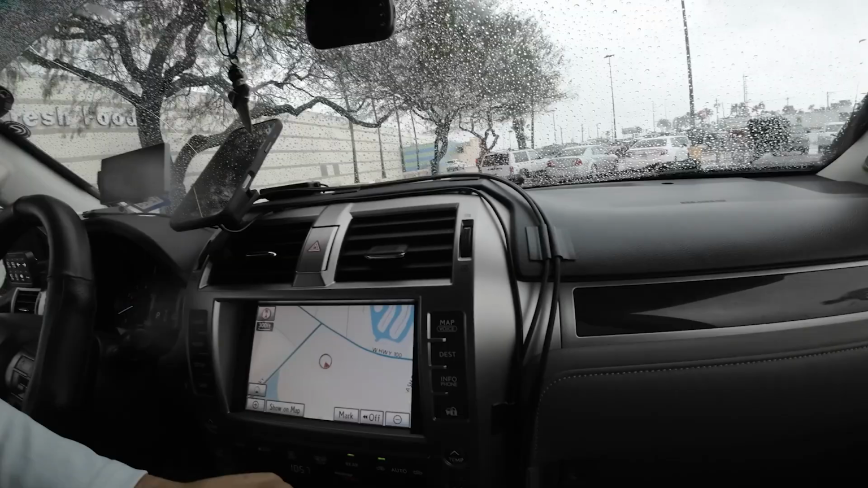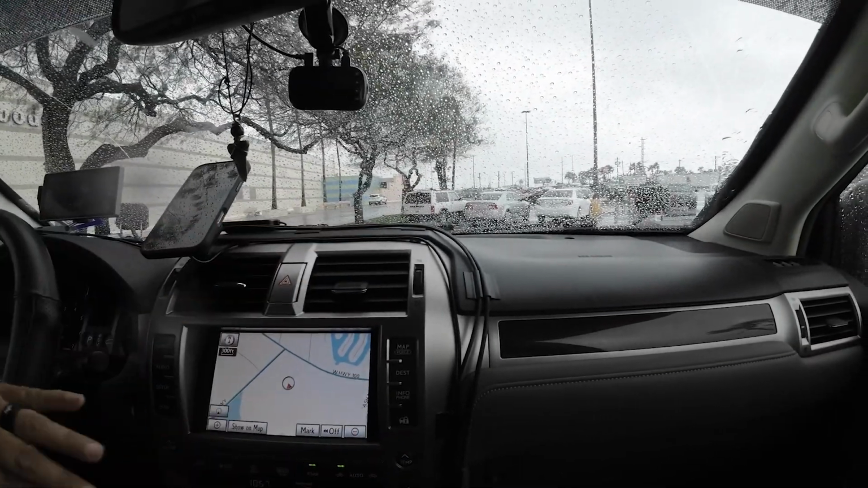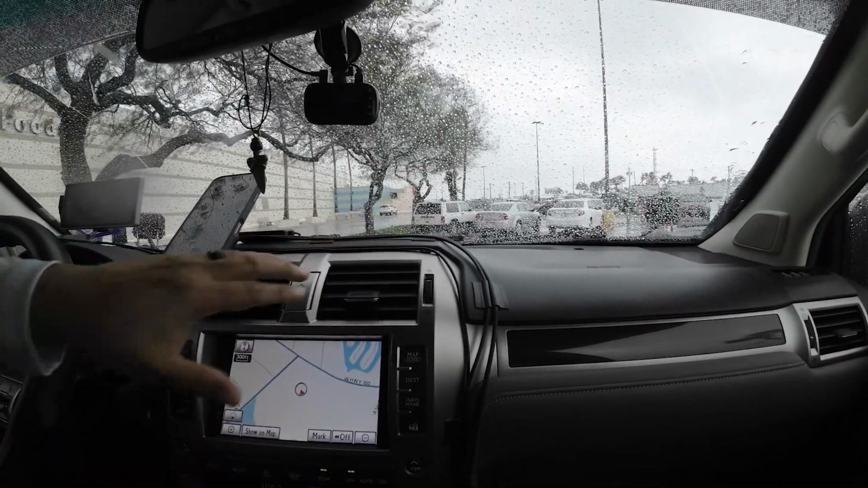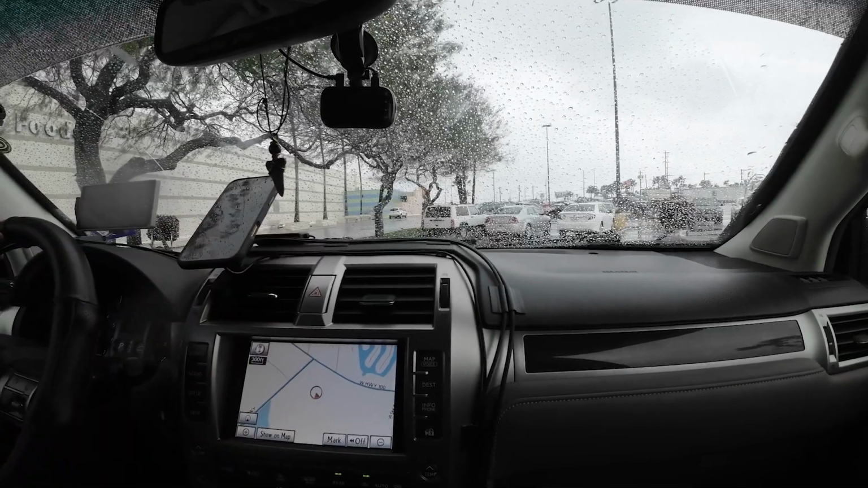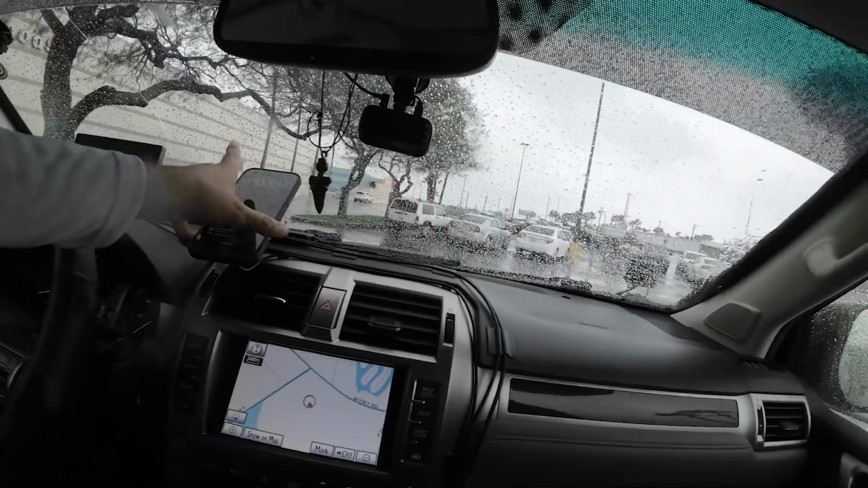You might not want to do that. Maybe you want to put a little more effort into the way that you're going to do your setup. But for me it works. I mean, this is my vehicle. I am not big into it having to look all pretty and stuff. I just want it to work, and I don't want the cables to be in my way. So this is good enough for me. Let's go ahead and drive around here, and let's keep playing with this thing.